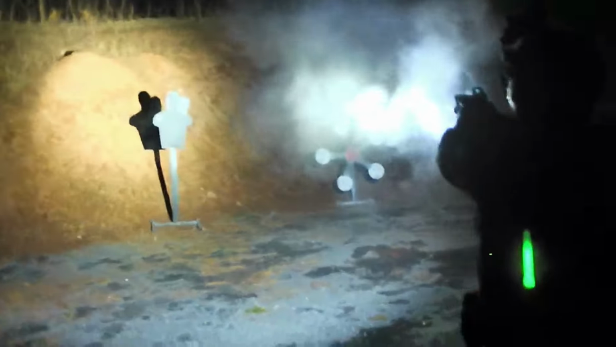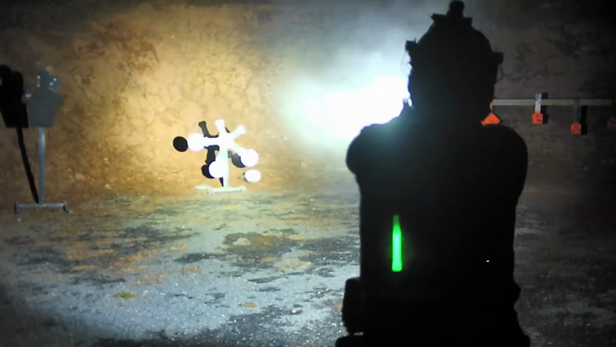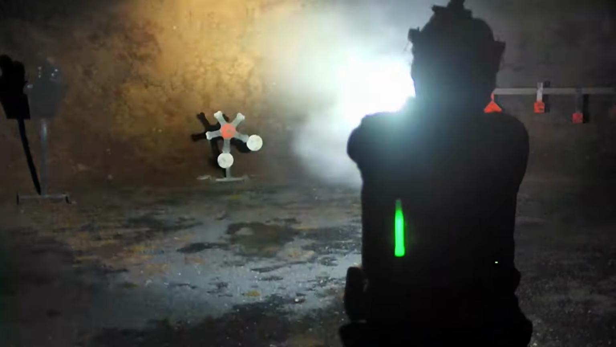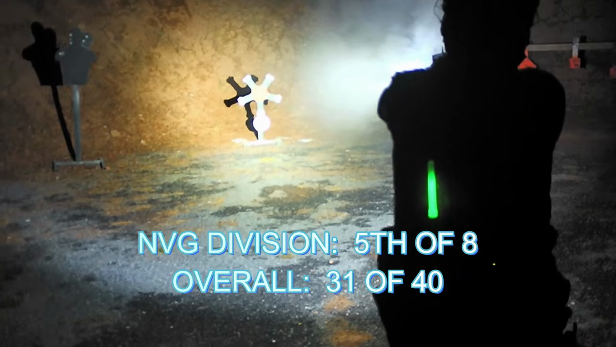Then over to the pistol engagement, starting off with the hostage target. This light he's using, as you can see, is much brighter than my TLR1, and believe it or not, this is just a $60 Amazon special, and we'll be doing a review of that in another video. And here the buzzer just gets him before he gets all those plates off.